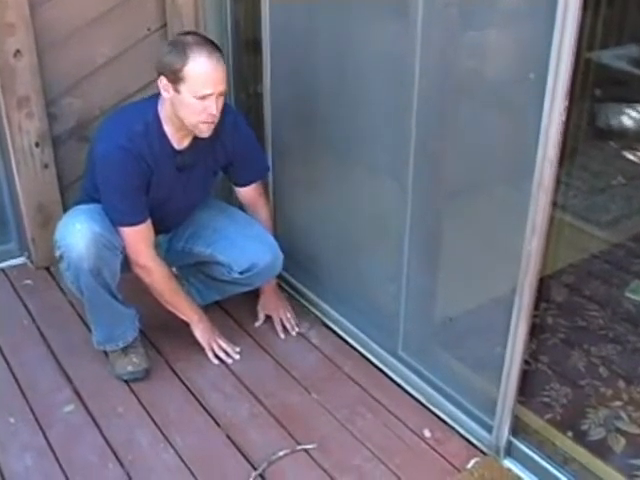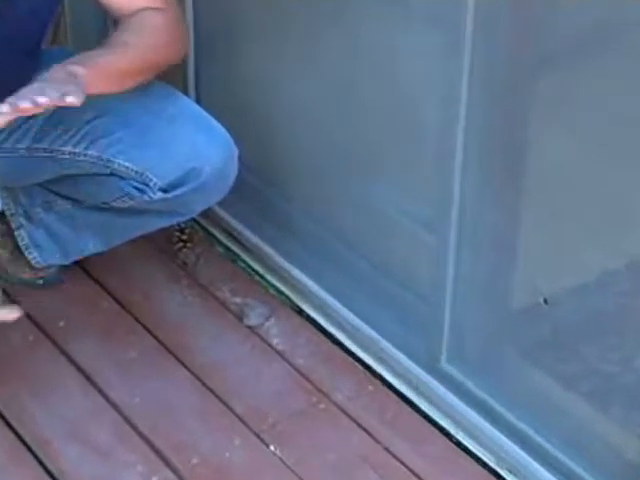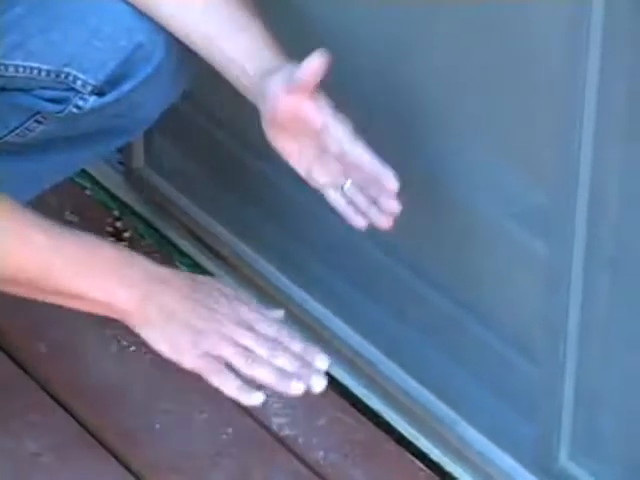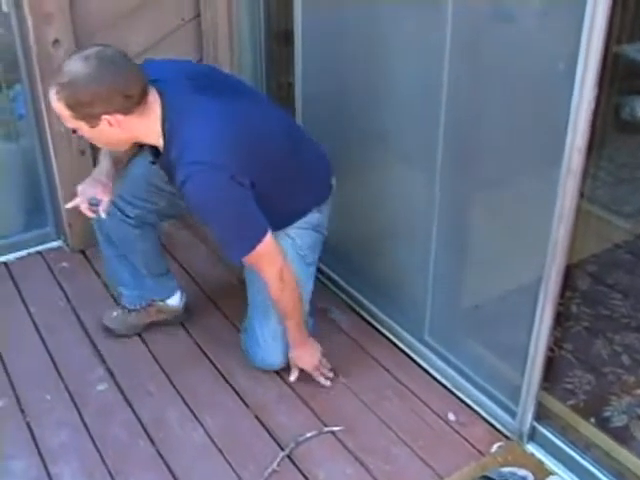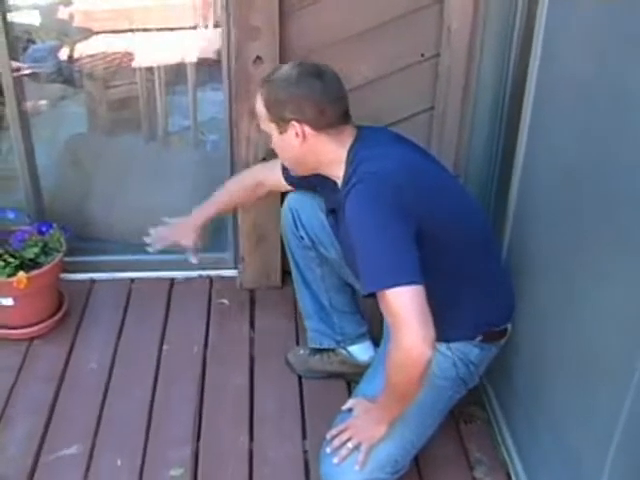I don't think this door has been moved. What you need to do is pull the whole door out, get your flashing details just right where the flashing meets the slider door, and then put the slider door back in place. It probably wasn't done. The main water leak, though, that we saw that was actually wet is in this area.